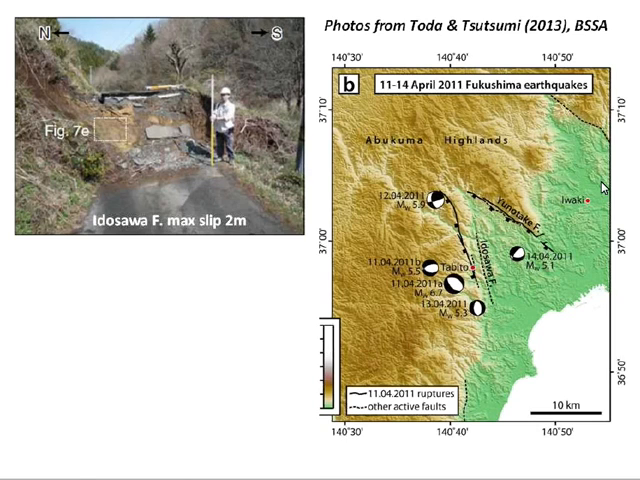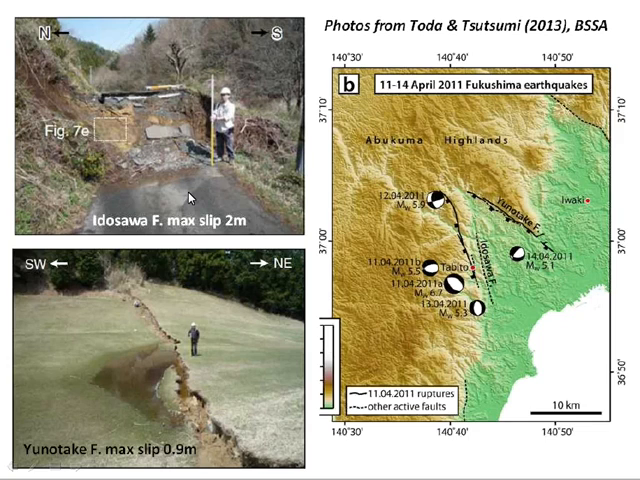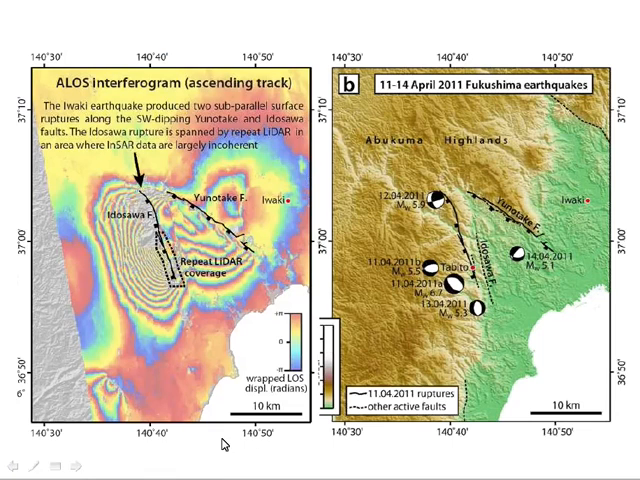It actually simultaneously ruptured two faults. This is the Idosawa fault here and the Yunodake fault in the northeast. The Idosawa fault had a larger amount of slip, up to 2 meters. The Yunodake was up to about 1 meter. This is an interferogram.